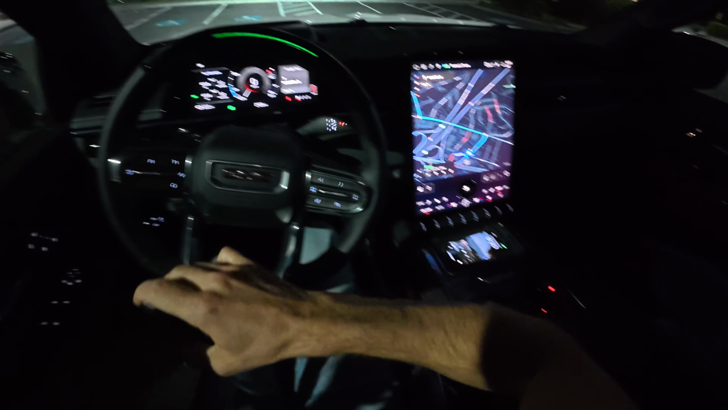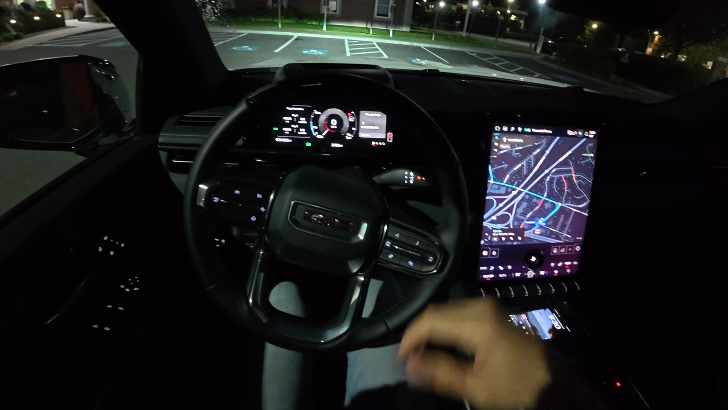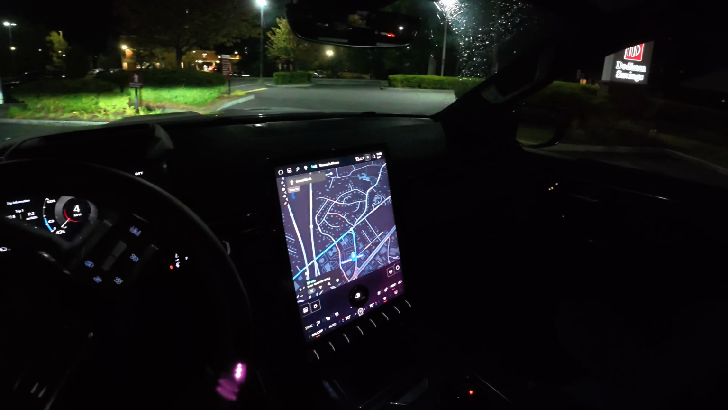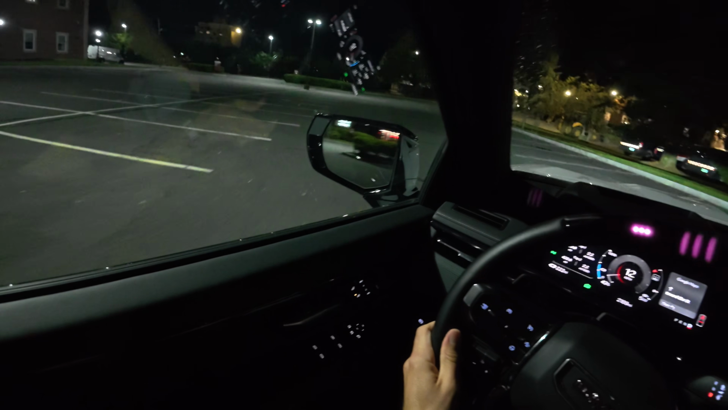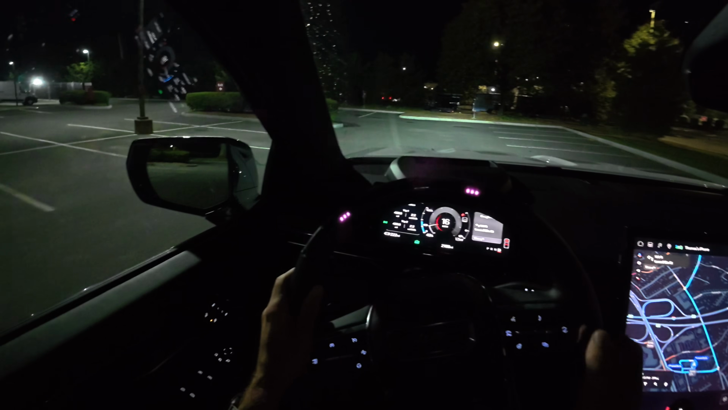But there we go, no start stop button, and we're just going for it. Let's get out there. Whoop. Okay, we'll heed that as a one-way. We'll properly go around this bank, which hopefully they don't think we're robbing. It doesn't look like we're robbing the bank. I think we're gonna be okay.